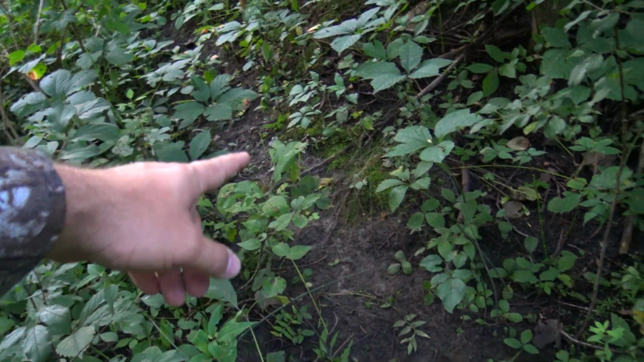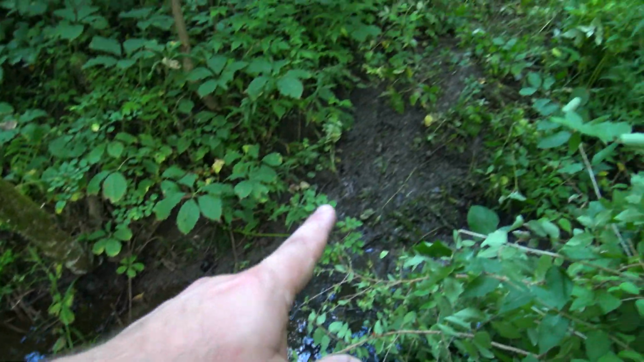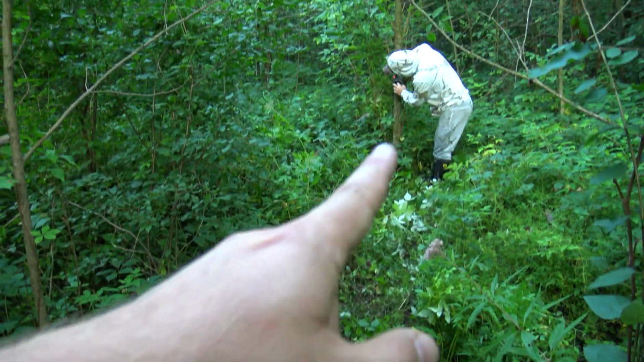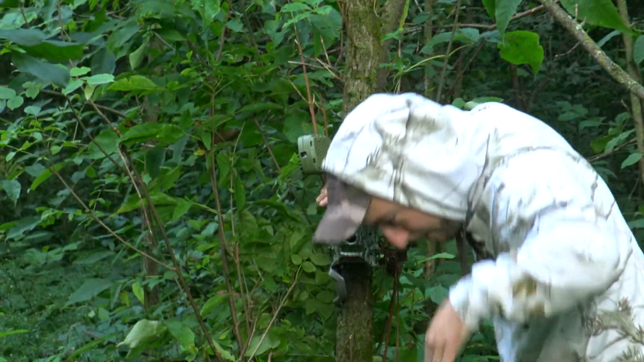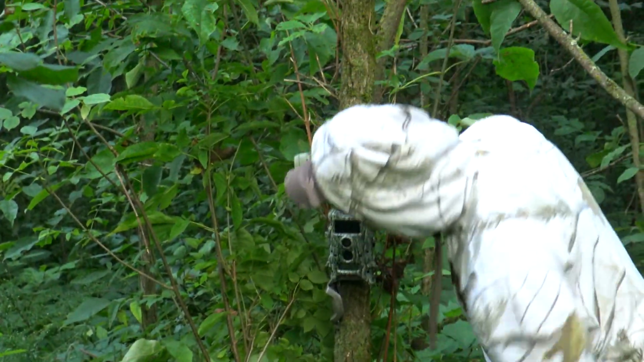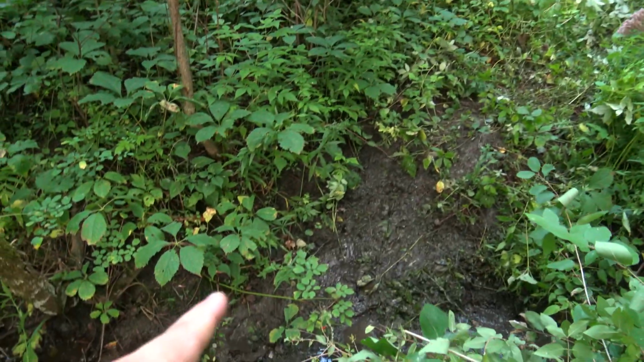Another spot, folks. We got this trail coming down here into this little ravine, this gully, which goes up, and then we got Mike right over there putting out a cam. Video mode. Let's see a nice buck come. So that's what we're hoping for right over here. We had some good tracks in the mud.